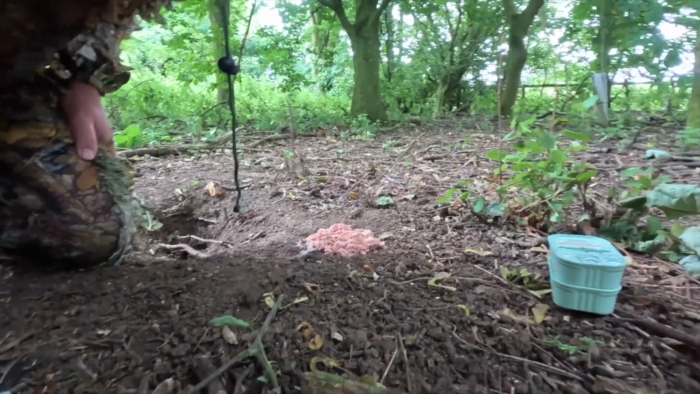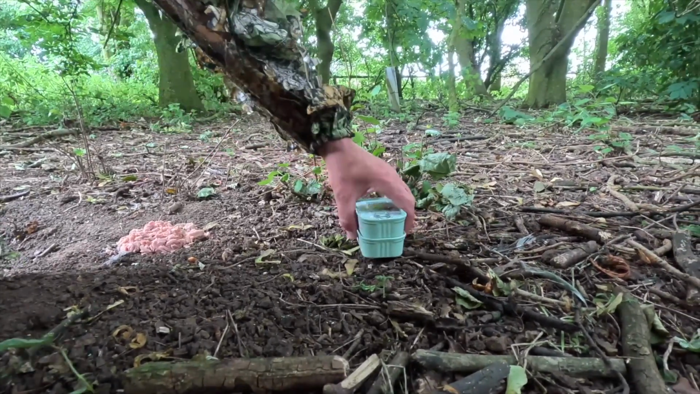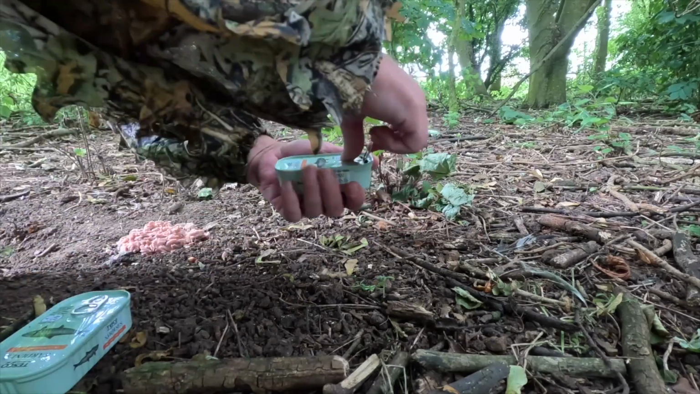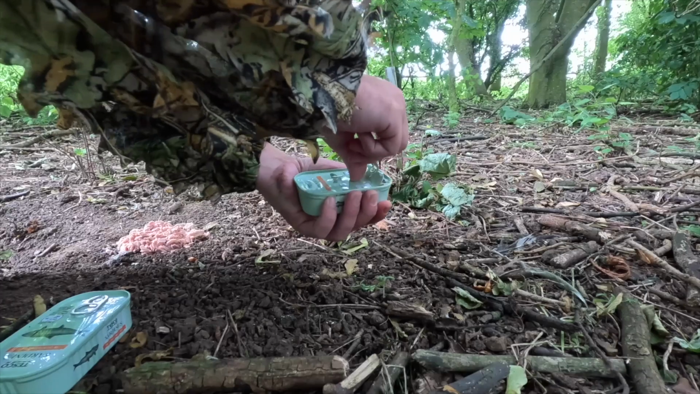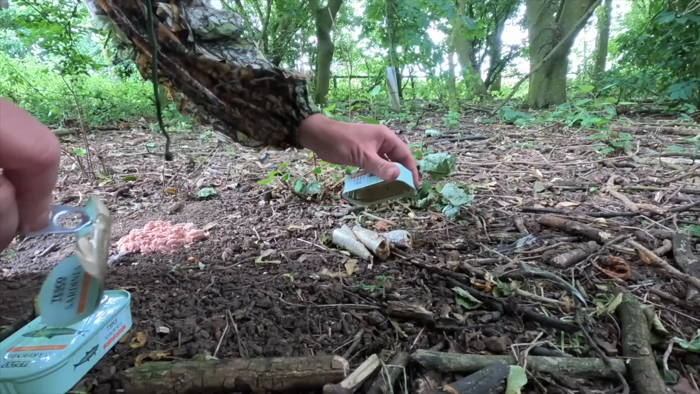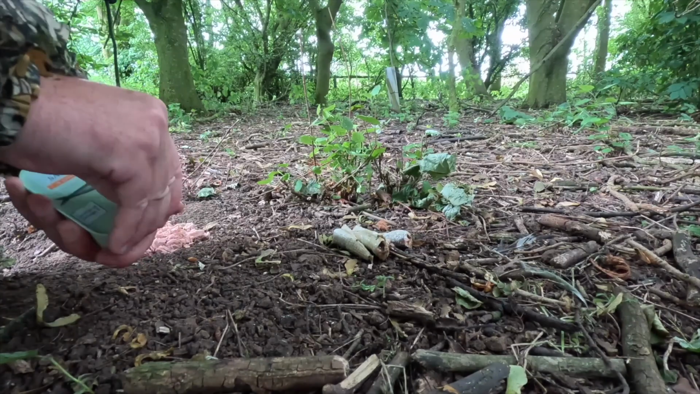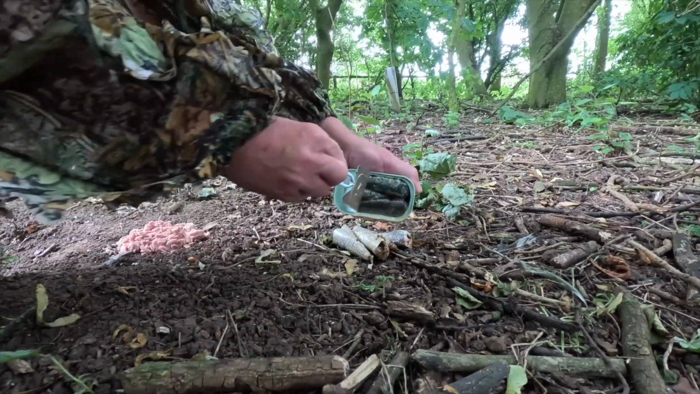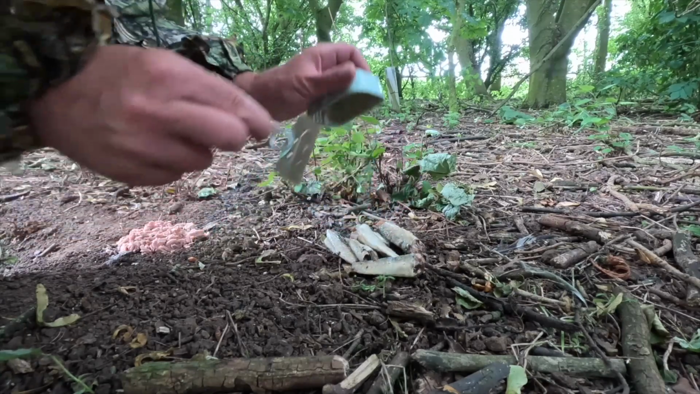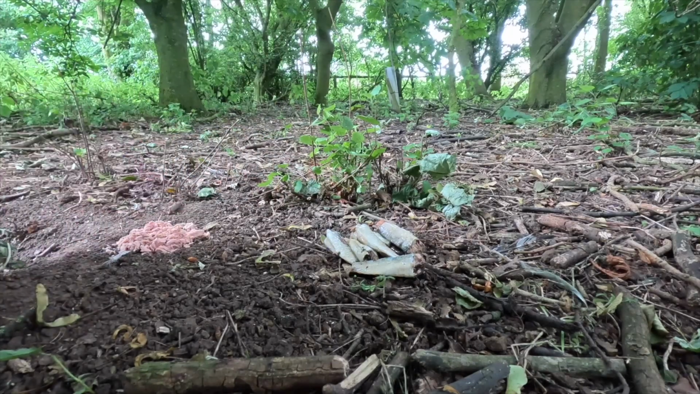Moving on to the sardines. Now, I might be sick just opening these because I think they are absolutely disgusting. These are just in a sunflower oil, they're not in a tomato sauce. Oh my god, look at that. Oh my god. You'd have to be an animal to eat that. Okay, let's just get them out there. So there's 8 nicely sized pieces of sardine there. I'm really hoping the buzzard will come and get that, but who knows, who knows.